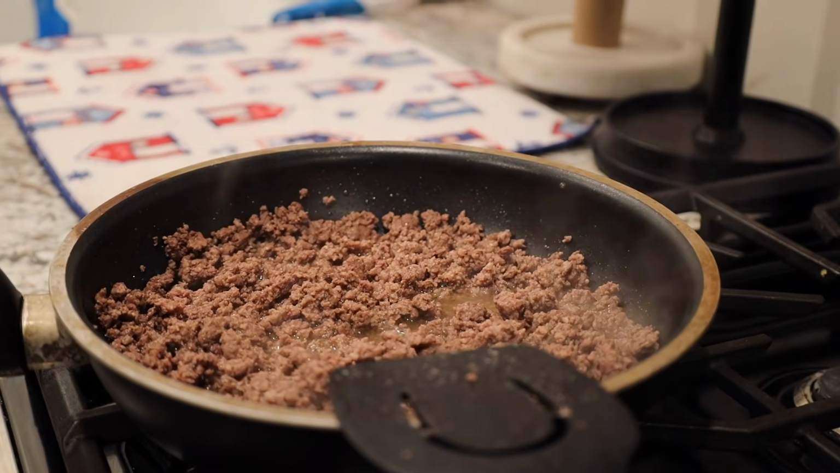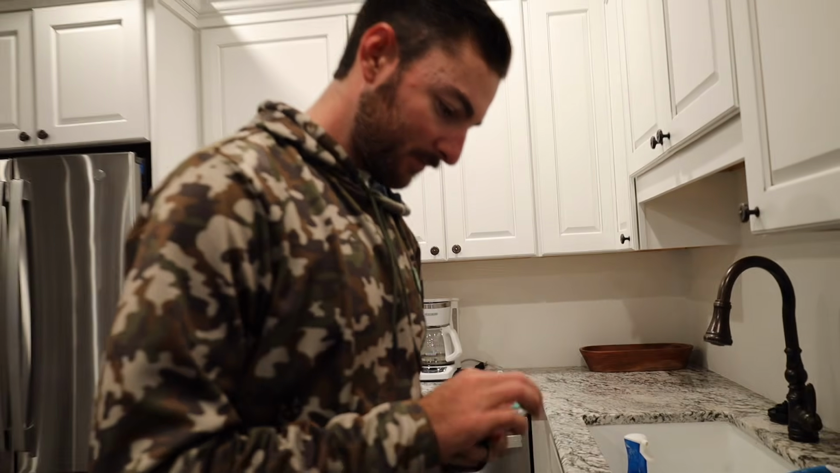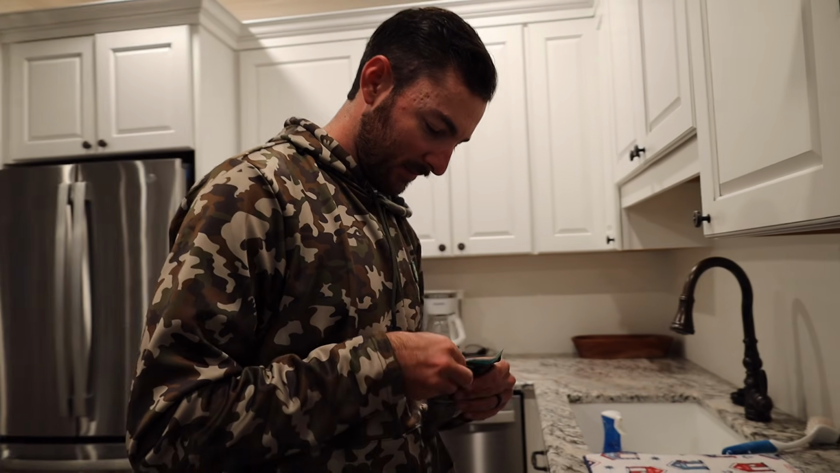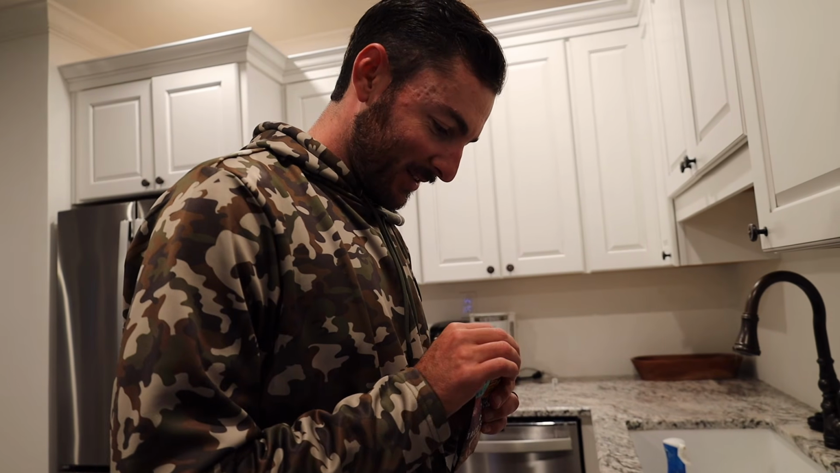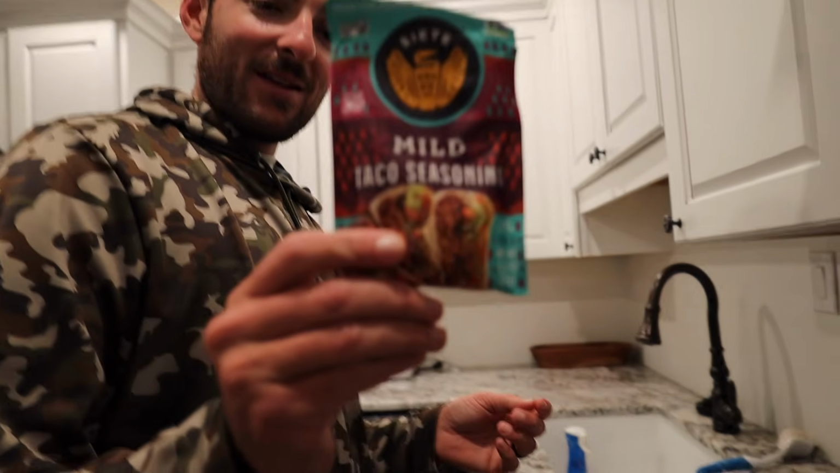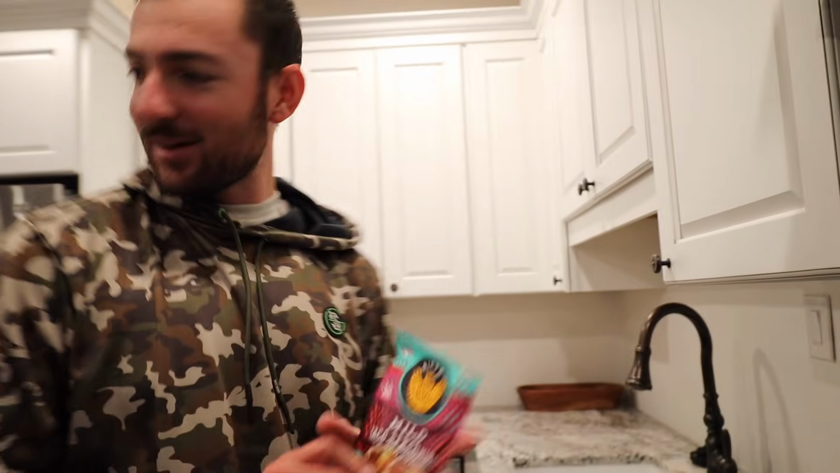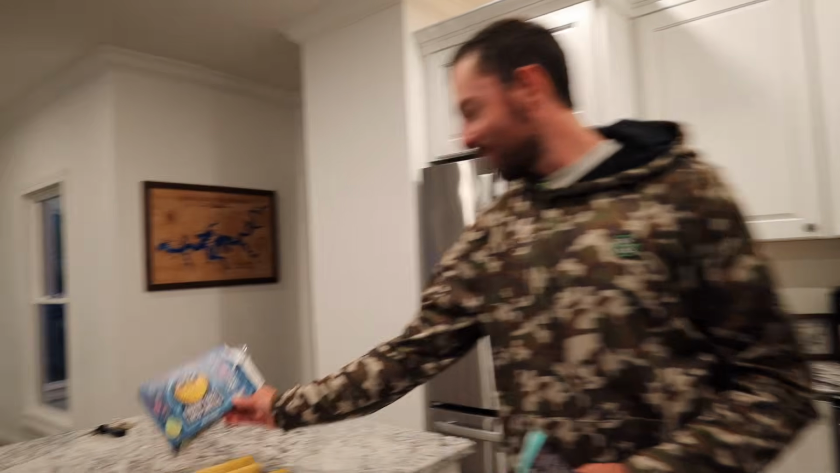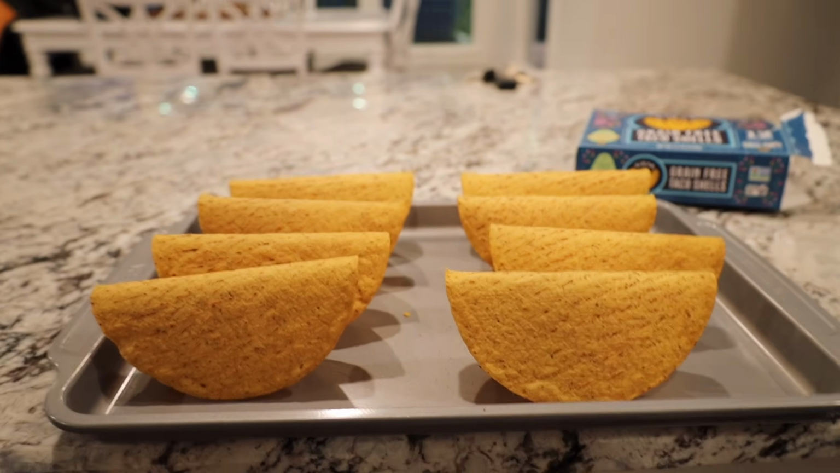We got tacos on the stove. I need some scissors. This thing doesn't have a serrated thing on it. Oh, here it is. Tell us about these tacos. We're making some healthy tacos. Grass-fed ground beef, Siete seasoning for the tacos. It's all natural ingredients, and then we got Siete taco shells. Just all better ingredient stuff than your typical tacos, and it tastes just like normal. It's good.